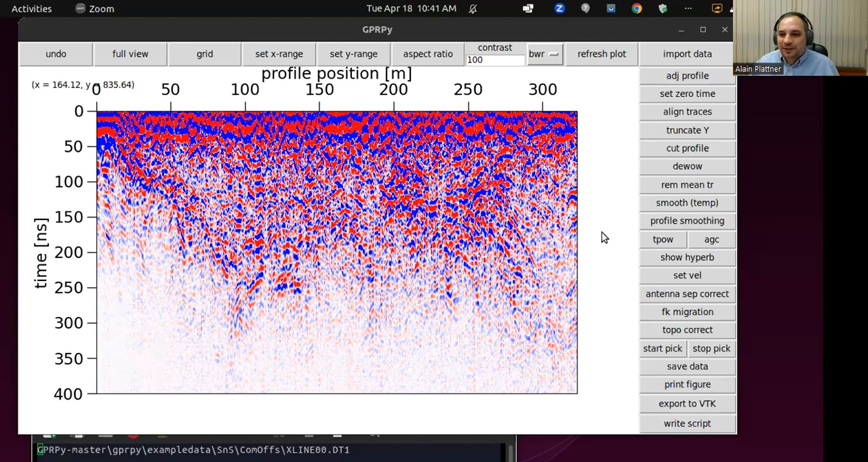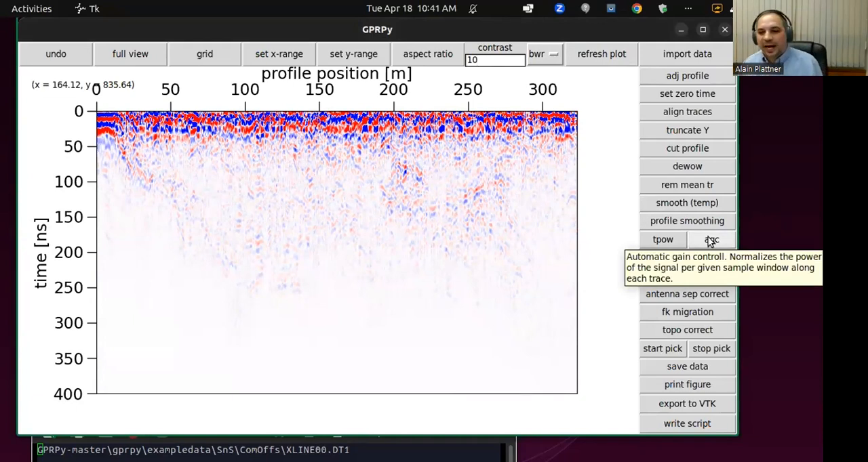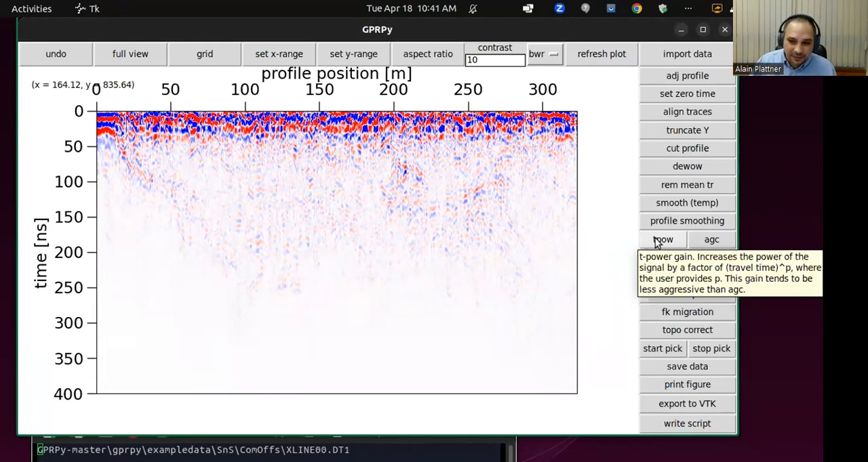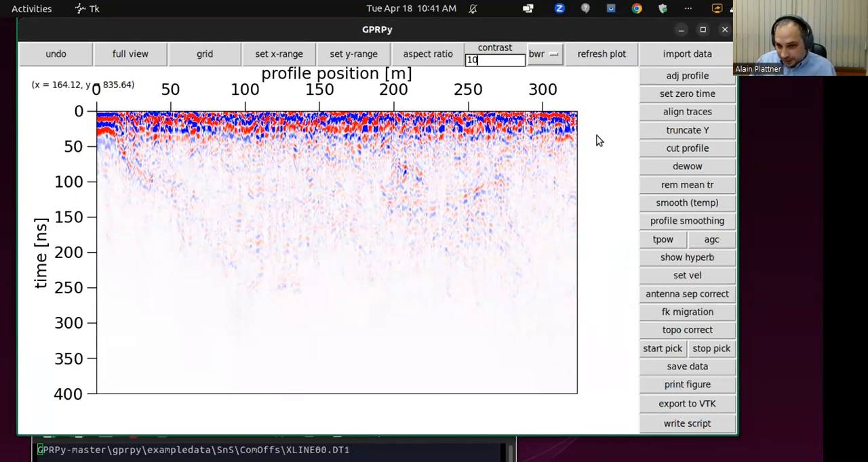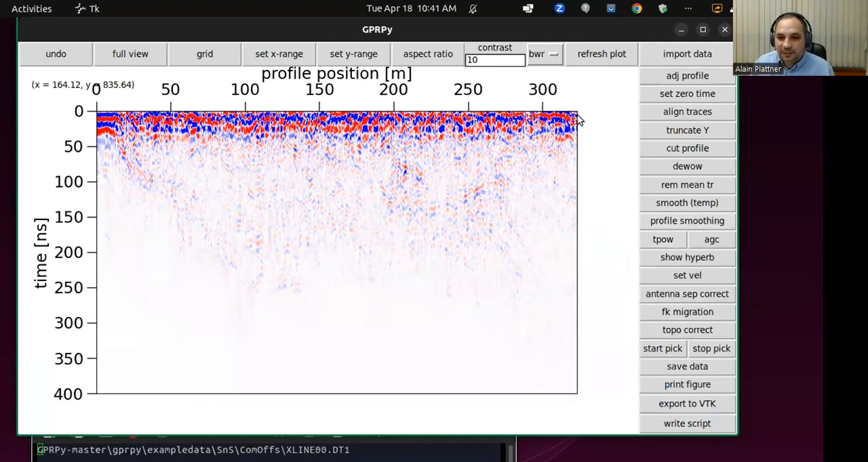Okay, great. So we're back here where we just subtracted the average trace, and maybe let's reduce our contrast a little bit. And now we still have the strongest signal, of course, close to the surface. So what we want to maybe do is some gain. You can use either automatic gain control, where you enter a window width. I personally really prefer TPOW, which is just a function that you provide the exponent, and it then takes time to the power of the exponent you provided and multiplies each pixel along each trace with that value.